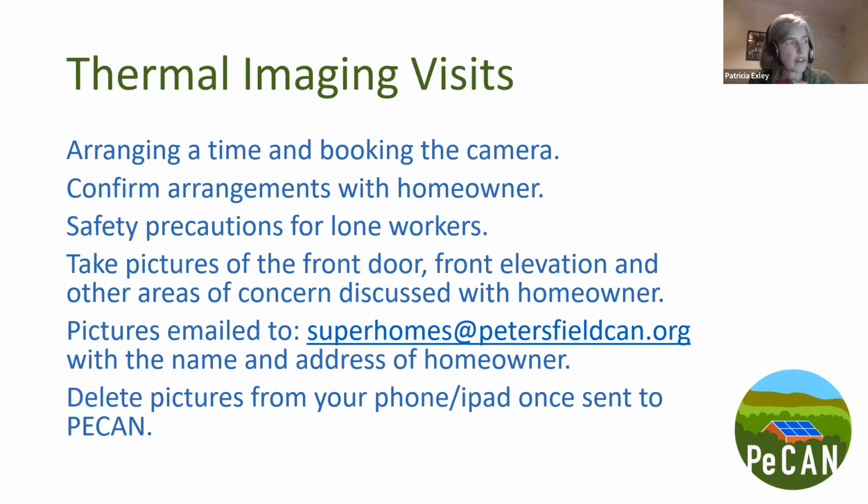Once you've done the visit, if you can email the pictures to our Superhomes address at PeCAN with the name and the address of the homeowner, I can follow up and send those pictures through to the homeowner along with a bit of information about what they can do next. And once you've sent the pictures to us, you can obviously delete them from the pictures area of your phone or your iPad, whatever you've used for those.